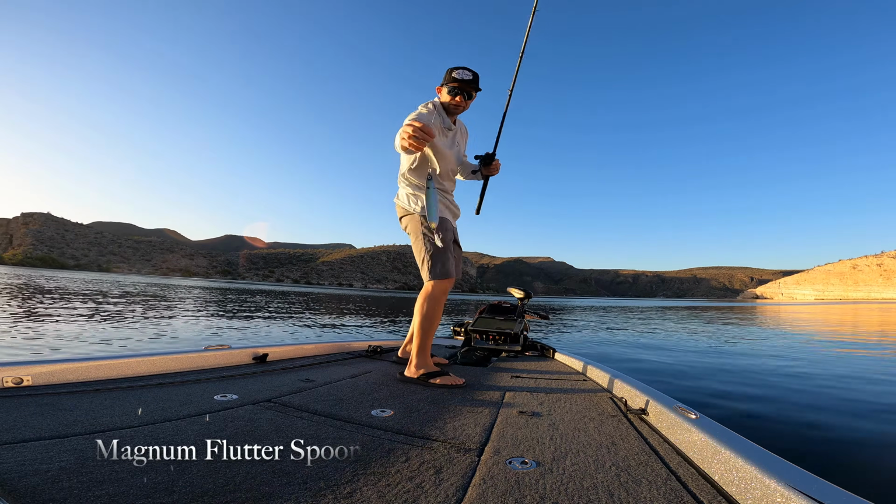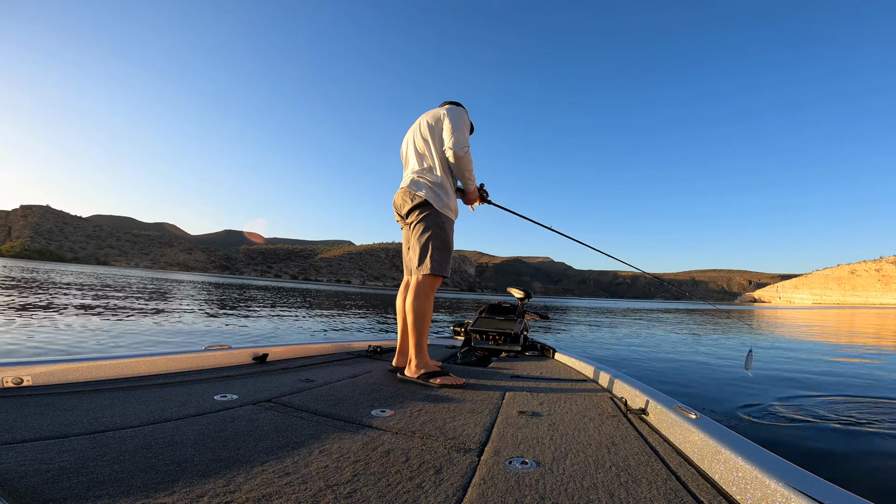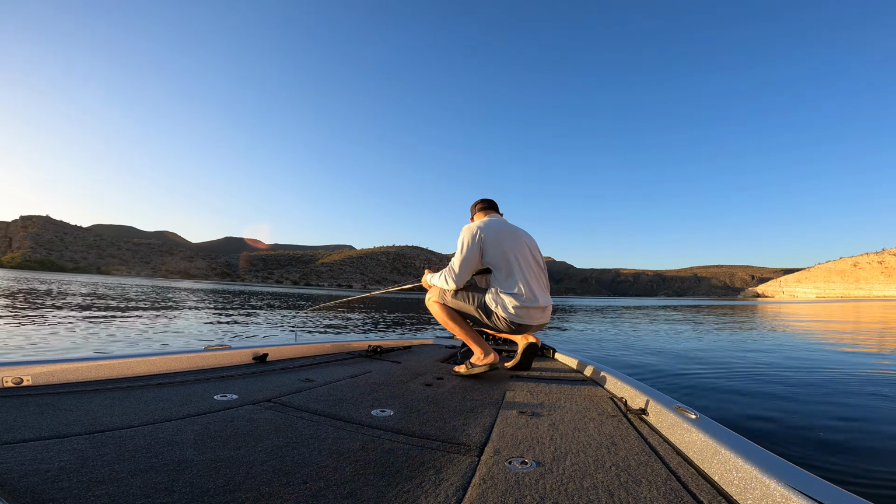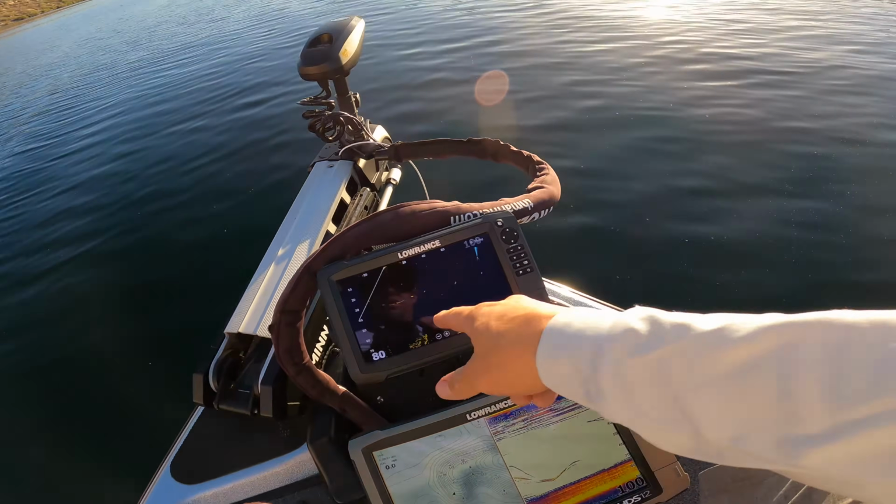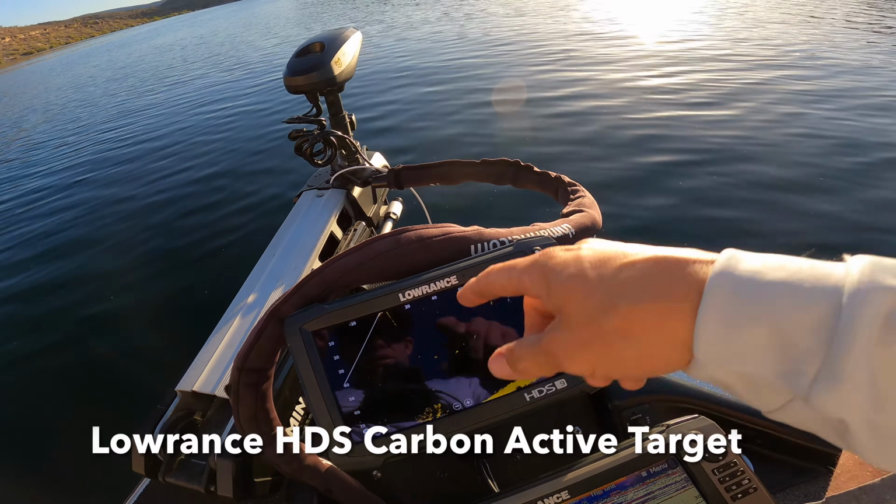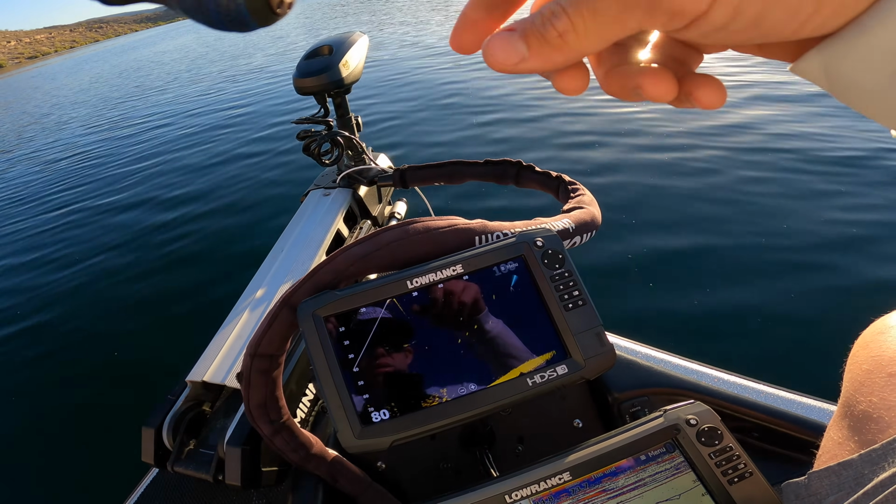We can see some fish out there already on the graph. Looks like some big ones out there over a tree and about 50 foot of water. So we're gonna try to see if we can get these fish here. You got a big one right there, chase it. See the spoon going down? He's going away from it now. Let's see if I can get him back. Got a couple more coming up this way.